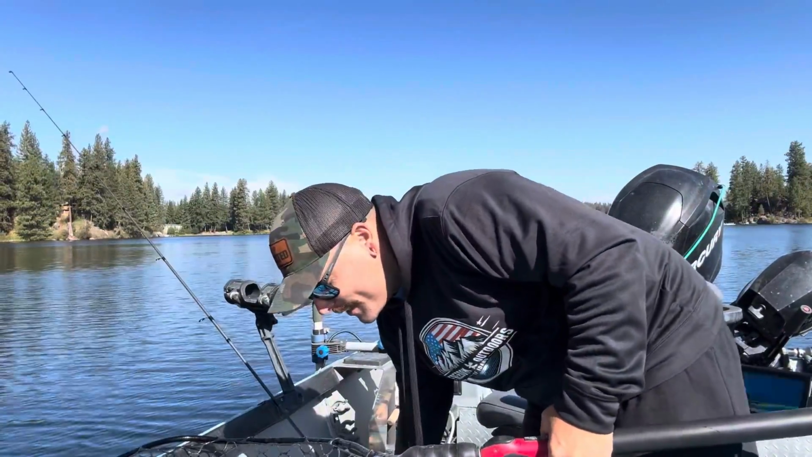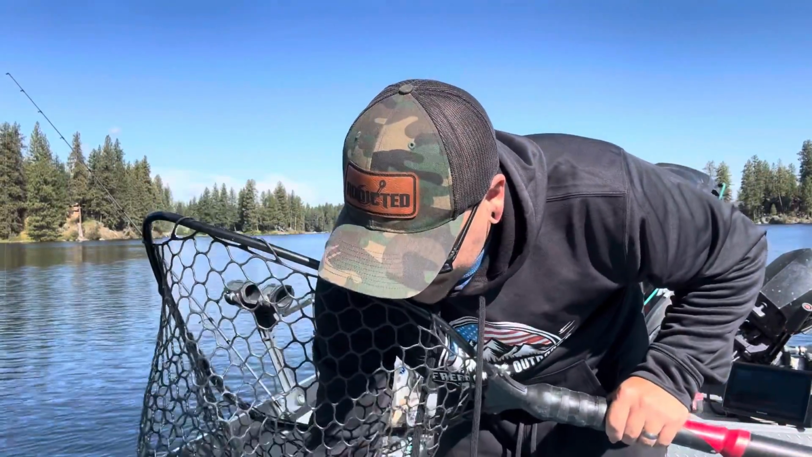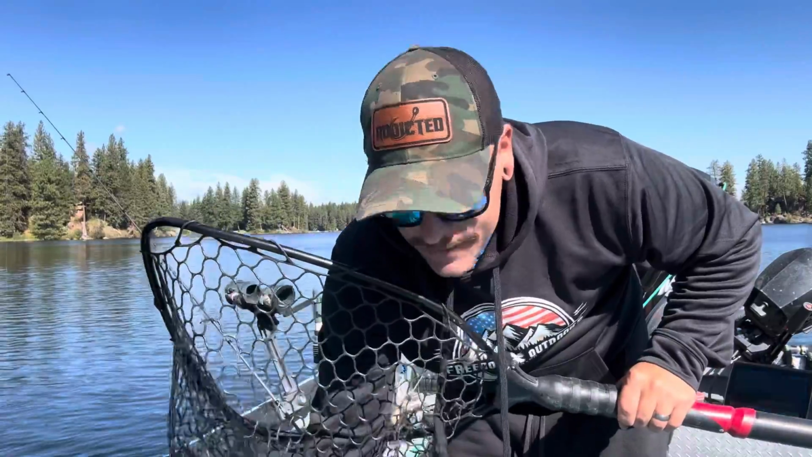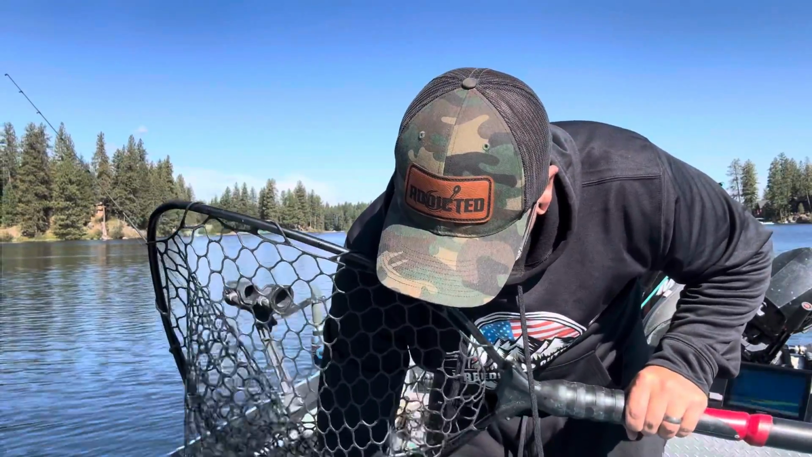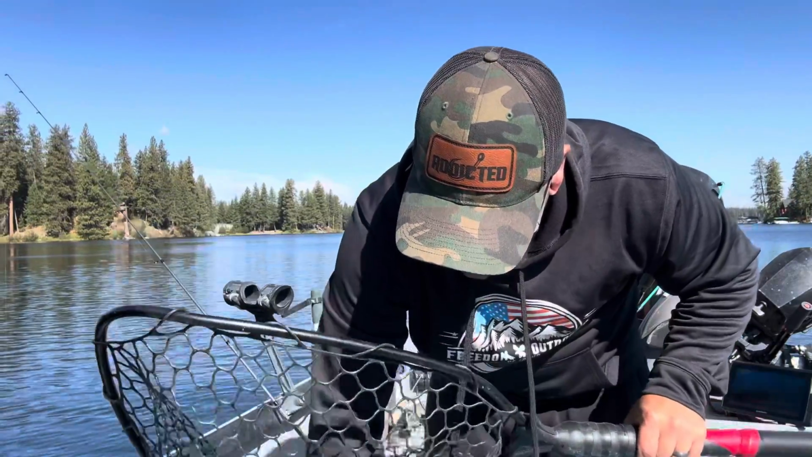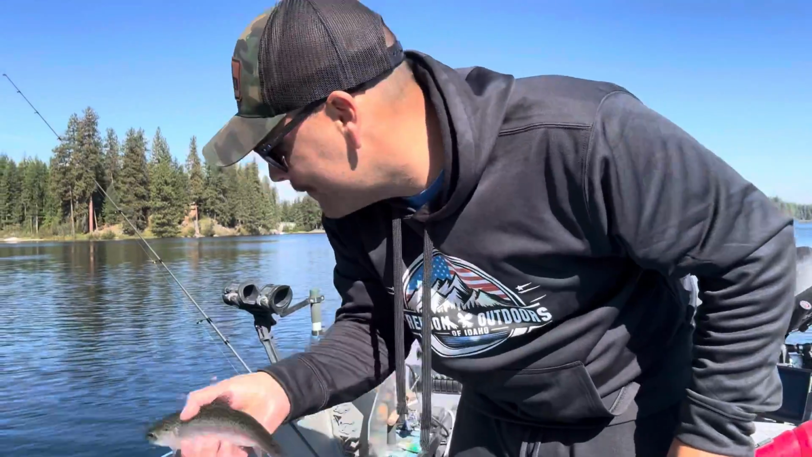Spit the hook right there at the net. Thankfully. Ooh, he's just a little guy. Come on, come on. Here we go. Tiny little rainbow trout. Woo.